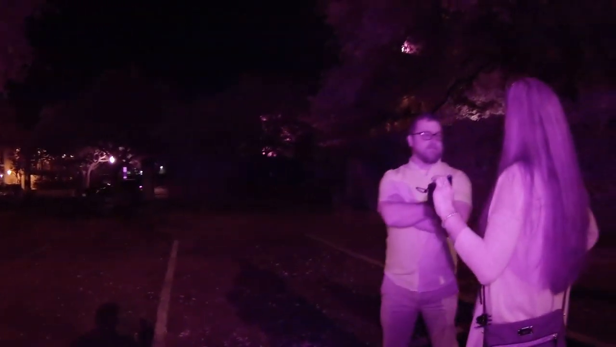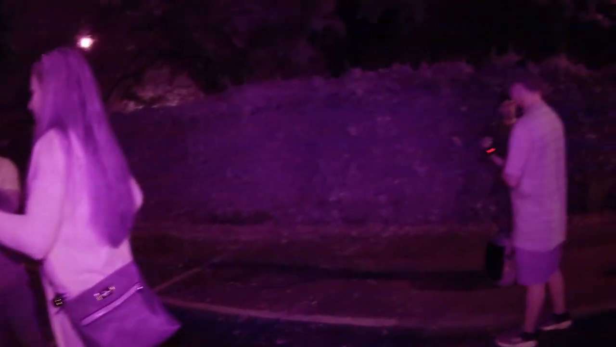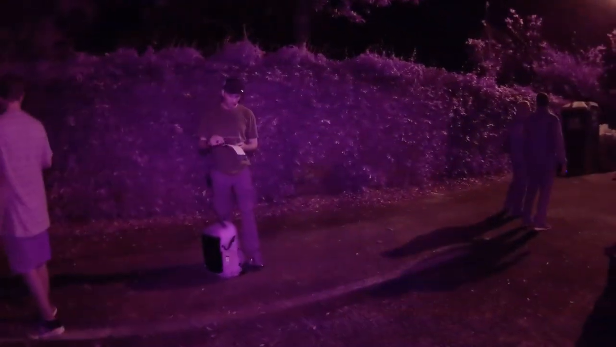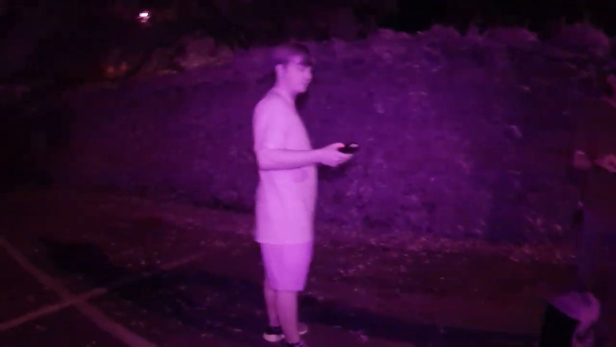We're going to stay within the lot. Is it just the same thing? I would say anything above 2.5 in this location in the back half, I would be somewhat excited about. I had a 3 earlier. You hit a 3? Yeah. Nice.